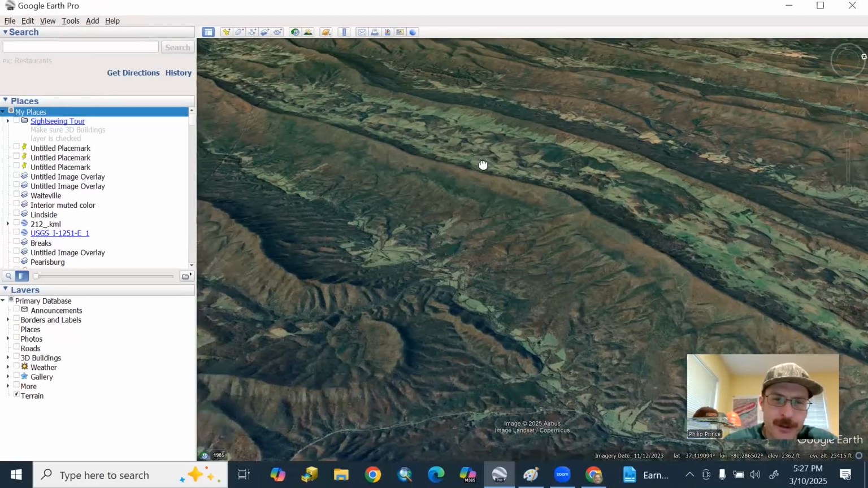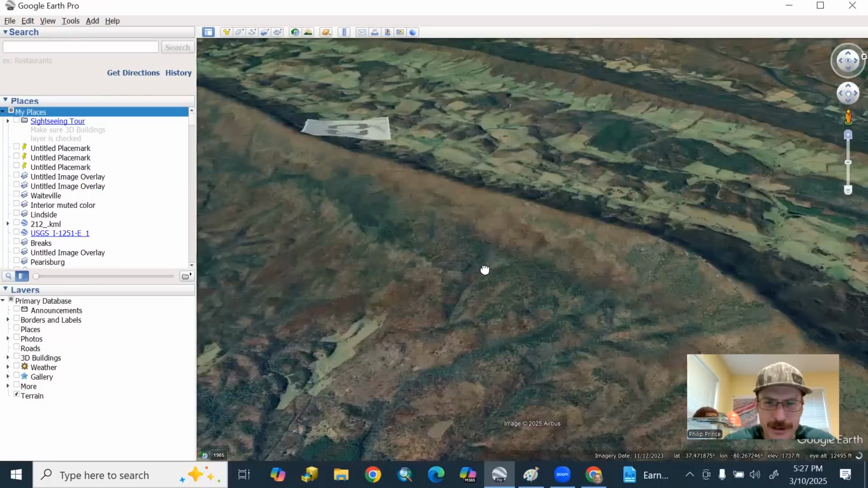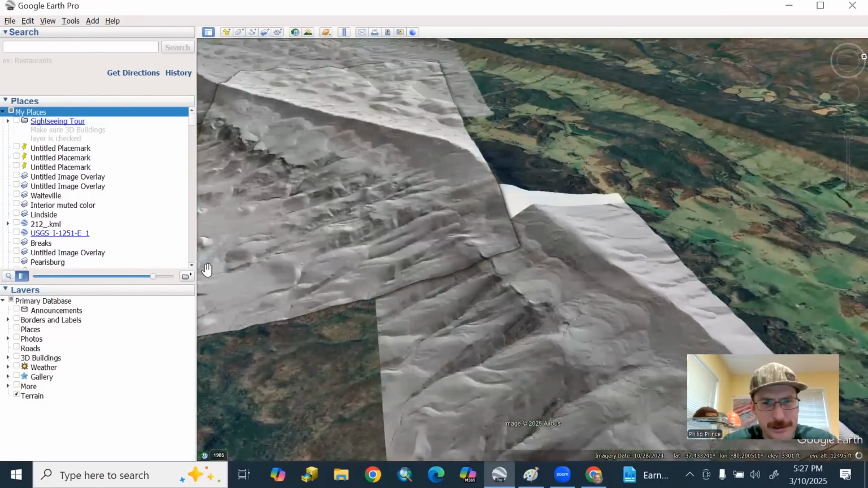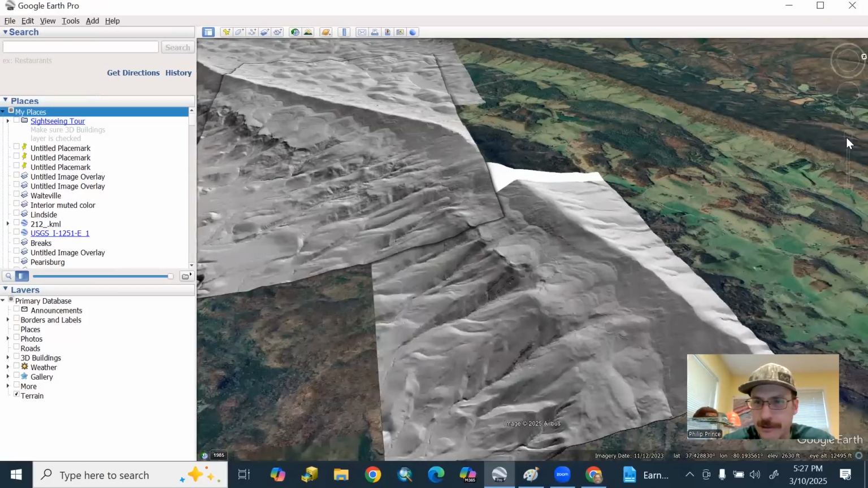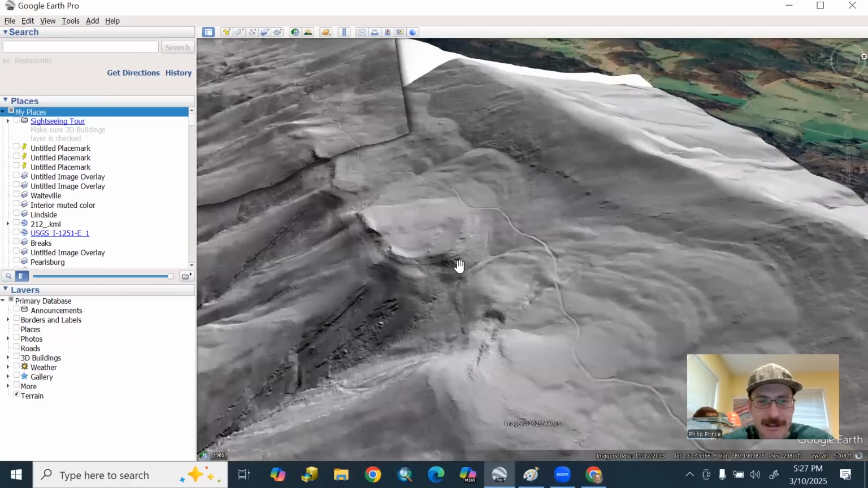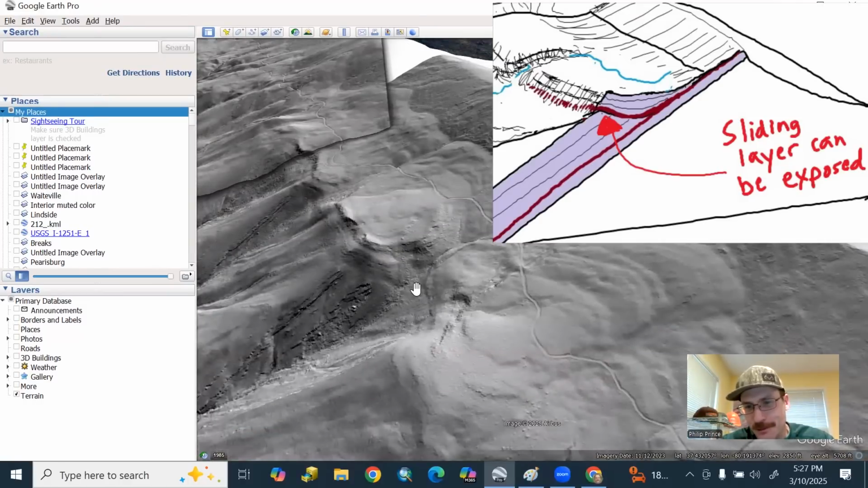Probably the most interesting detail of it in terms of its motion that you can actually see is how those layers curve, how they were kind of pushed up during the movement of the slide. In many cases, the slide, as I mentioned, is really thick.